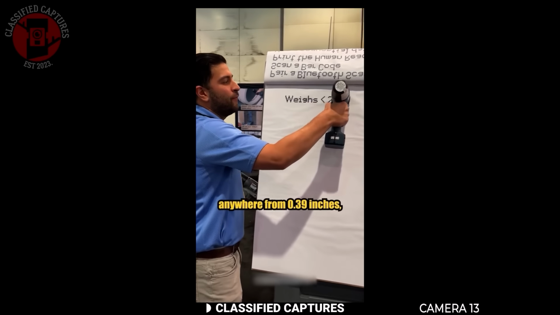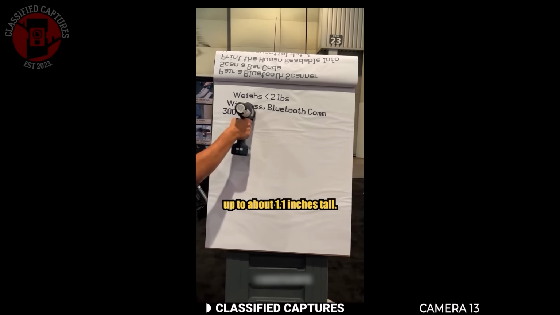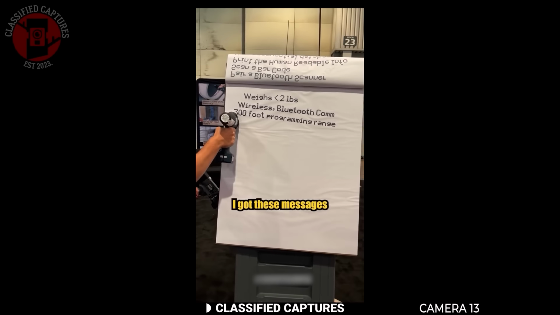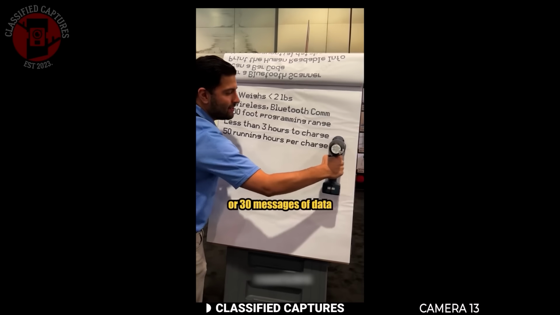It can print anywhere from 0.39 inches, so a little bit under a half inch, up to about 1.1 inches tall. I got these messages pre-programmed in here on my printer that can store 10 or 30 messages of data.